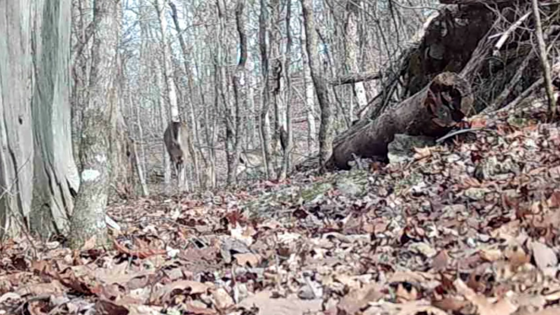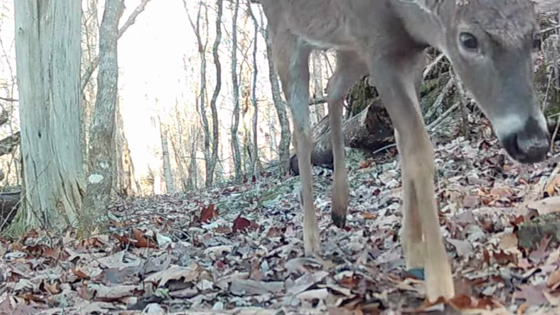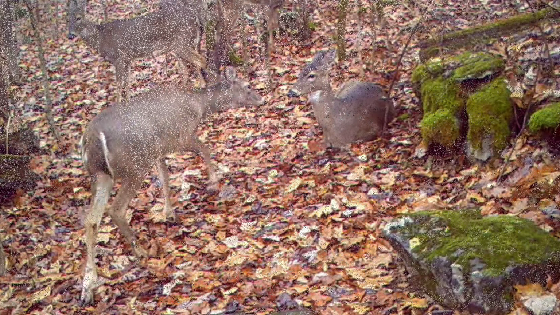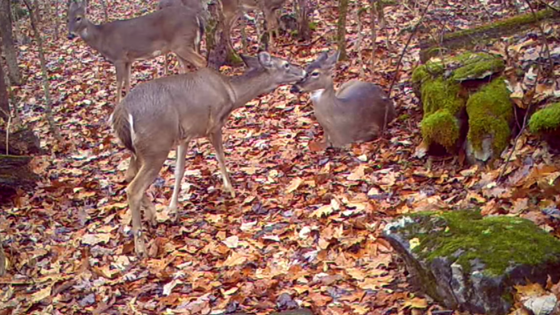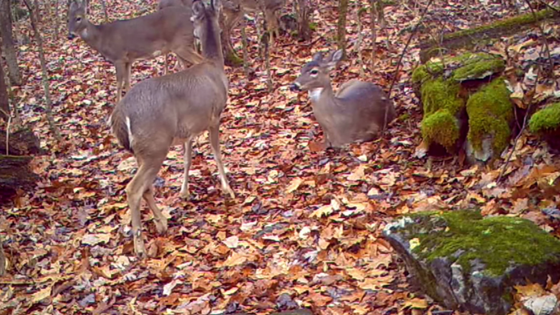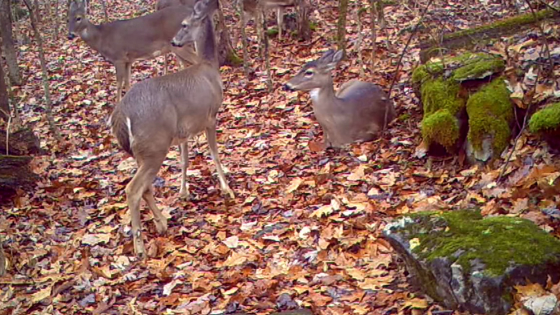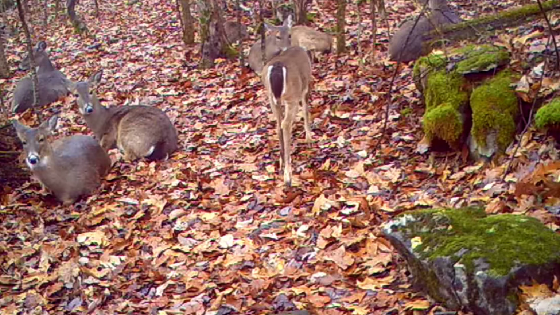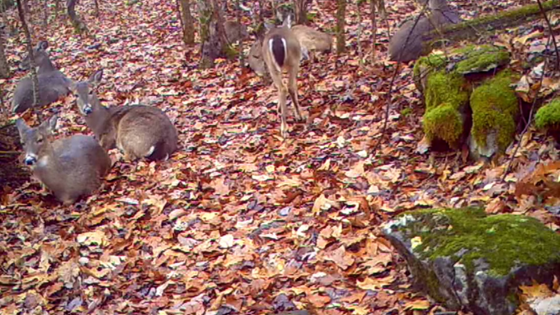The old does and the herd, they're just wandering back and forth trying to stay ahead of these old bucks. They're still following them, but they've slowed down a lot. It's on the downward leg of this rut. And the deer being able to slow down a little bit, they're just taking it easy, the herd is. And they'll just lay down, try to take it easy.